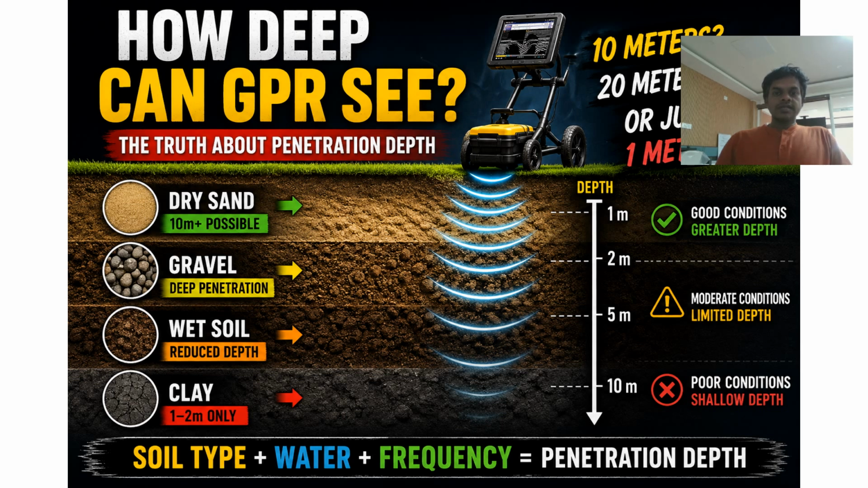In this video, we will be discussing how deep a GPR can see. Whenever people see a ground penetrating radar system, they usually ask how deep it can see or how deep it can measure. They ask, can it go for 1 meter, or 5 meters, or 10 meters, or even deeper? So we will discuss that.